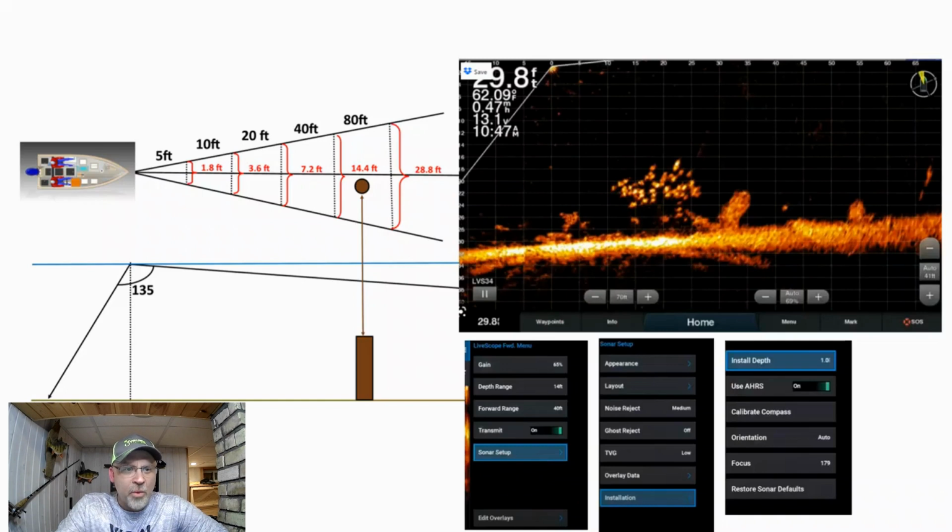And you can see, if the water level is the blue line, how the 135 degrees goes out from the unit itself and where it's positioned, right? So it's probably not positioned right at the surface. It's probably positioned 1.5 feet below the surface on your trolling motor. But anyways, we'll talk about that too. But that's the images you see here. So you see the 135 degrees. We'll say the boat's here, and we'll say that stump is out here in that neighborhood of 60 to 80 feet.